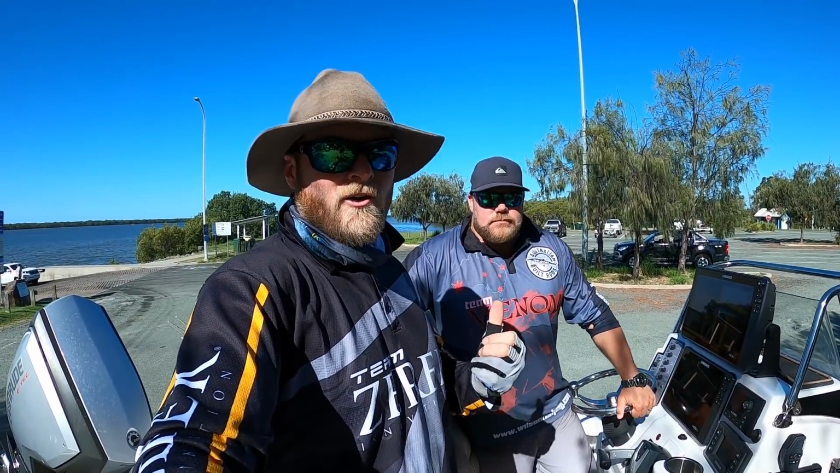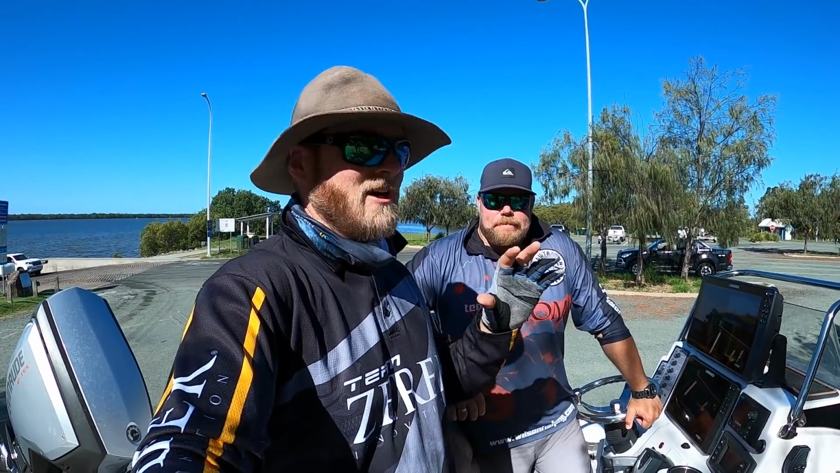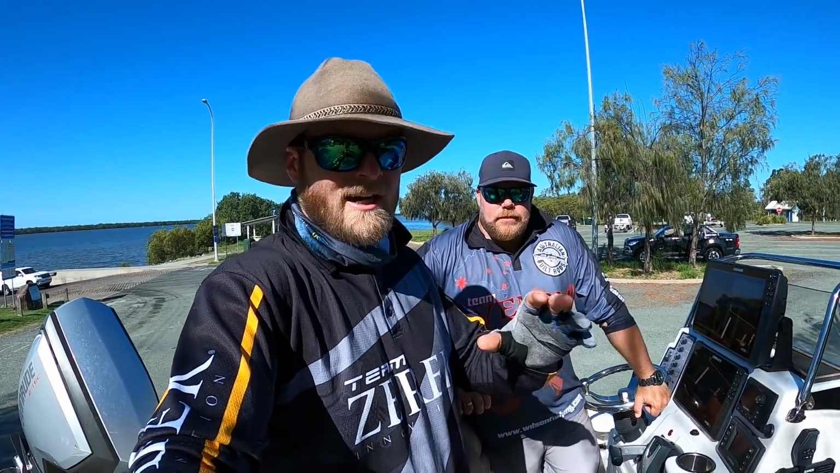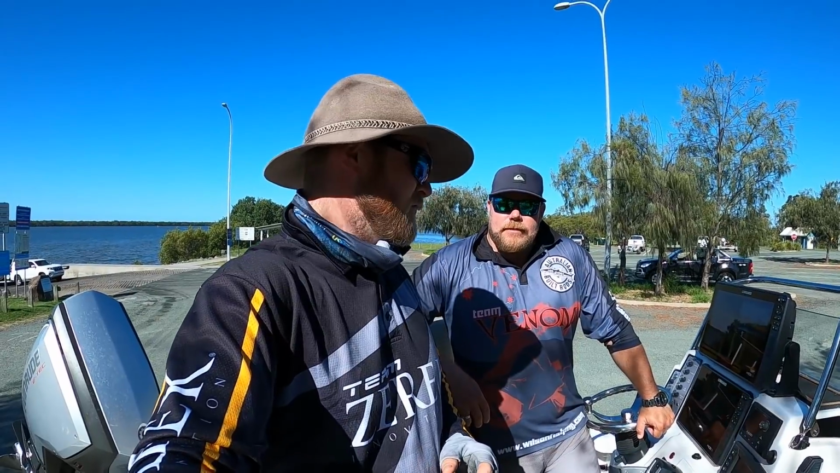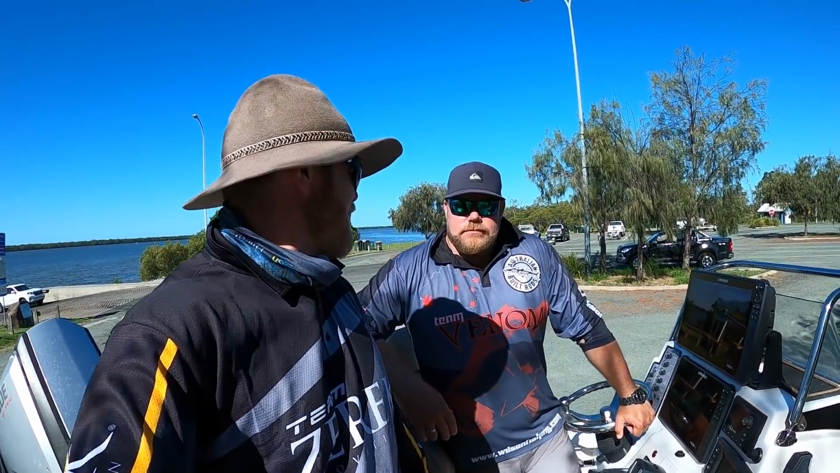Whitey spends a whole stack of time looking at sand screens, so the stuff he knows is pretty invaluable, and it really fast tracks the learning process if you aren't lucky enough to get out there and do it all yourself as often as you would like, I'm sure. So Whitey, I'll pass it over to you, mate.